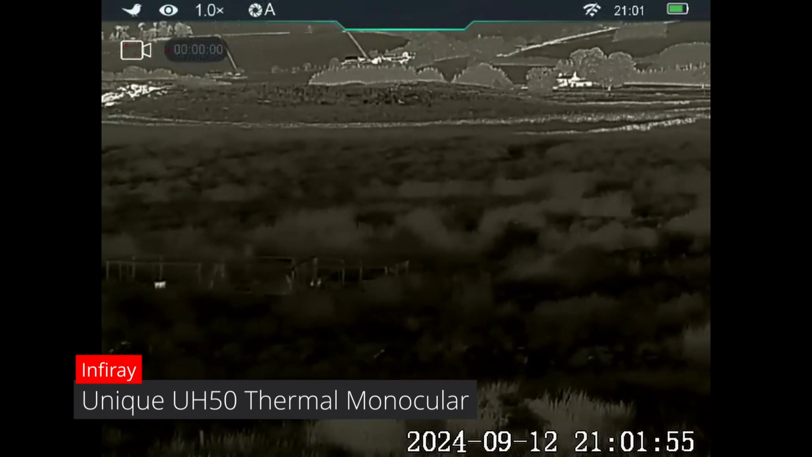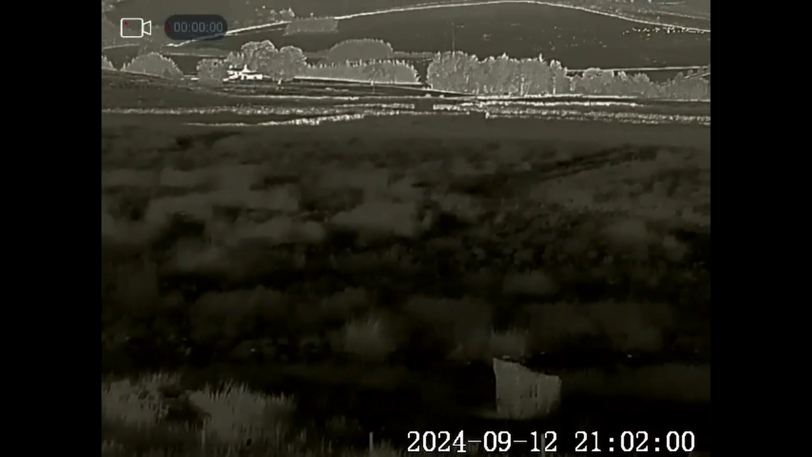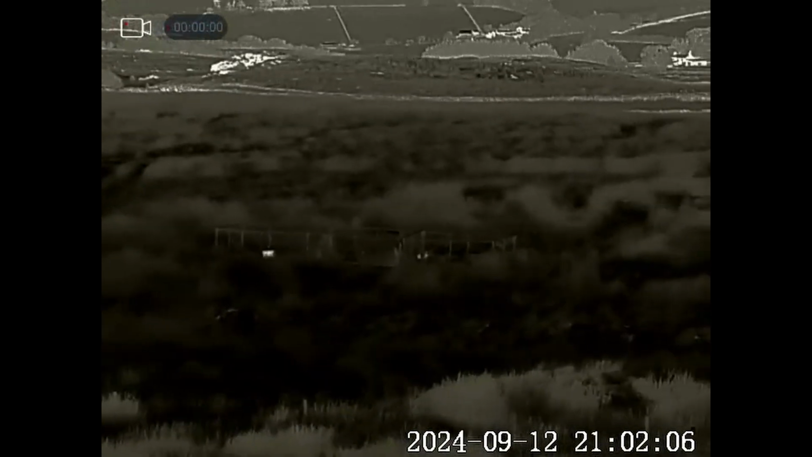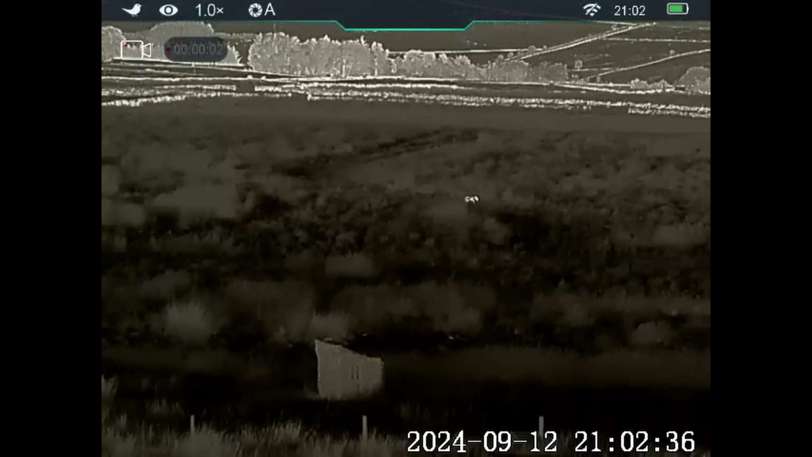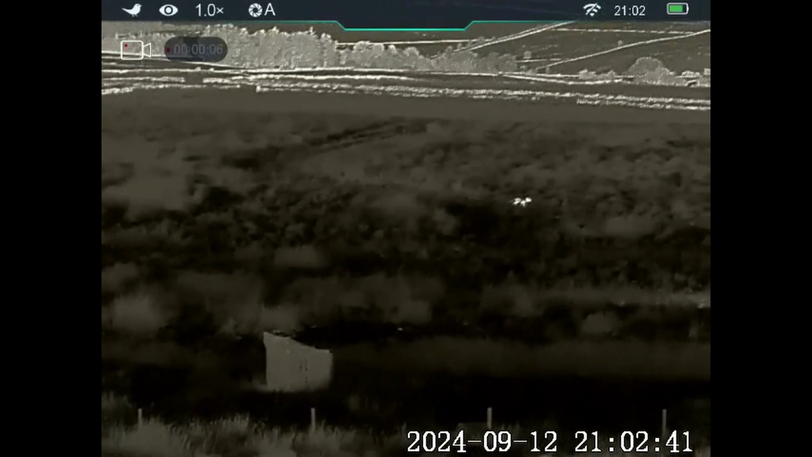We've been up for about half an hour scanning around and hadn't seen anything. I was just saying to my friend, the last time a fox showed up was about 9 o'clock. And then we turned round and this happened. I have a feeling this could be the same fox, and it got away from me last time by going down a drainage ditch.